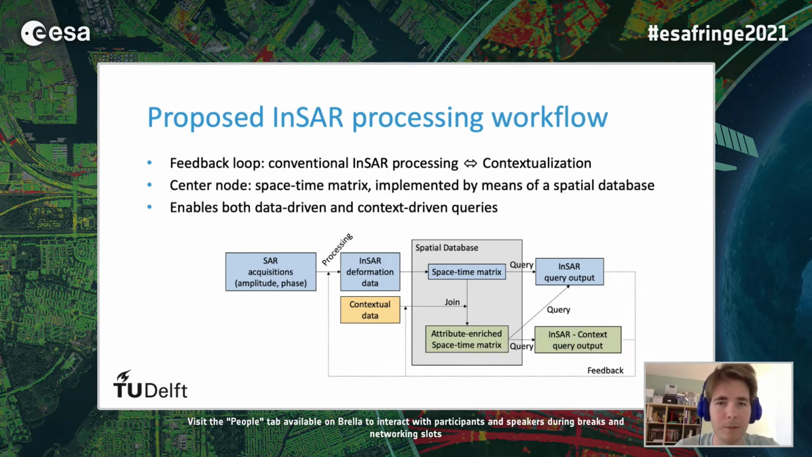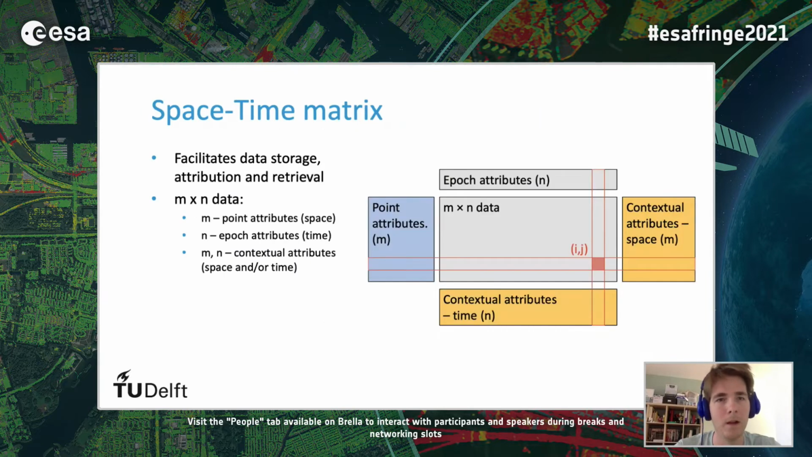After we have set up this spatial database and the space-time matrix, we can query it to get either the InSAR query output or a combination of InSAR and contextual information query output, which can both be fed back into the processing itself or used for the interpretation of the results later on.